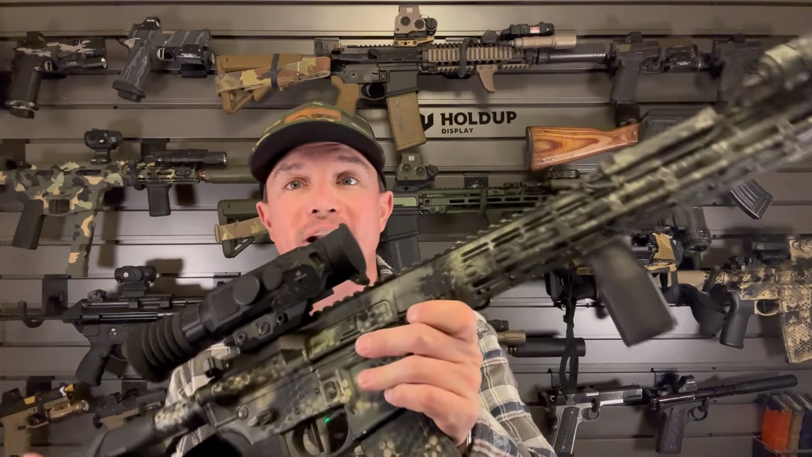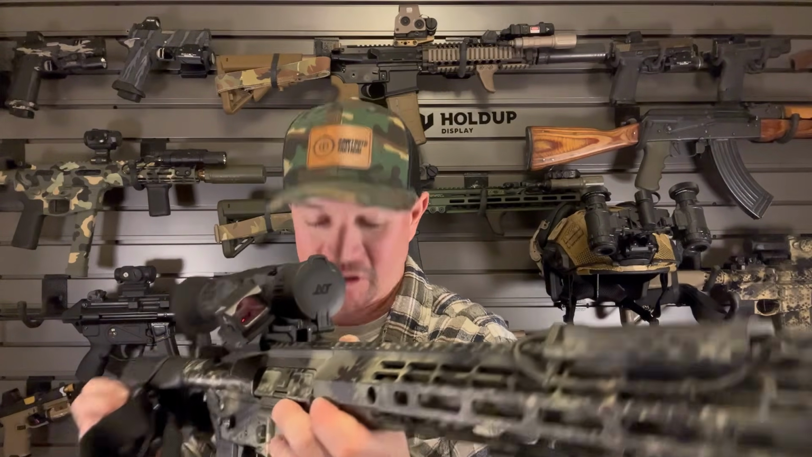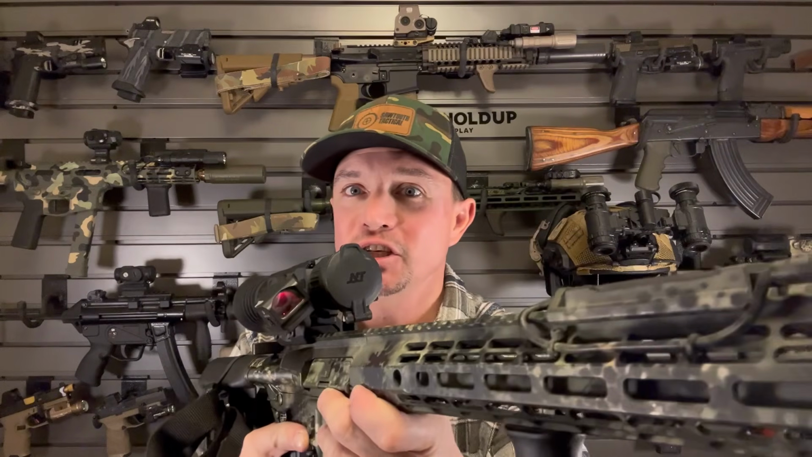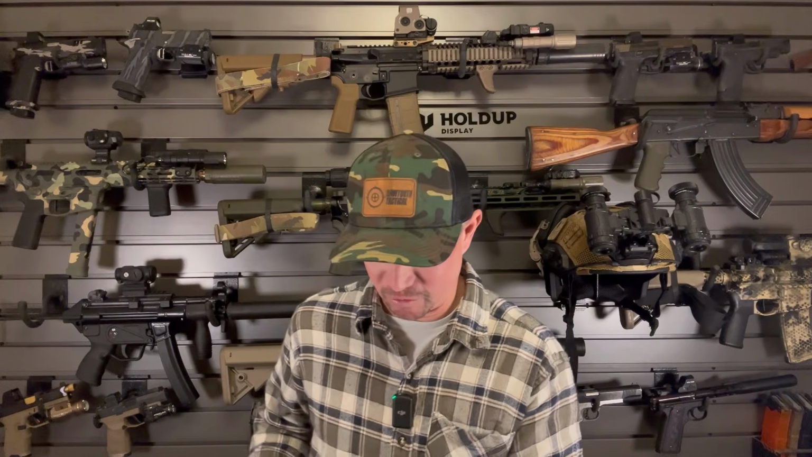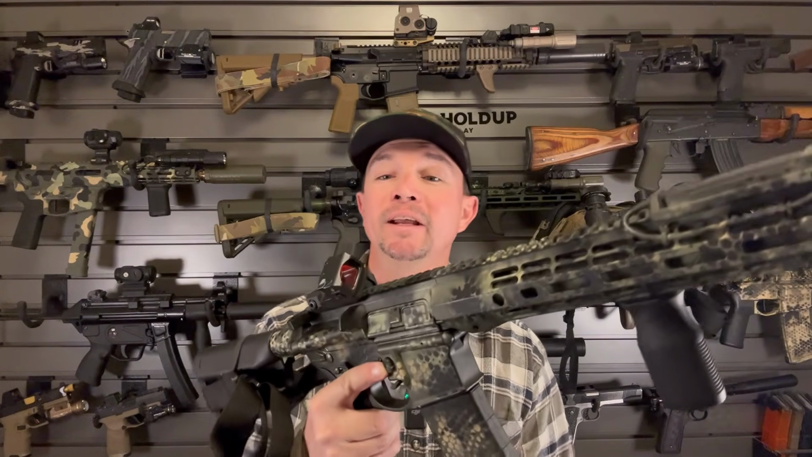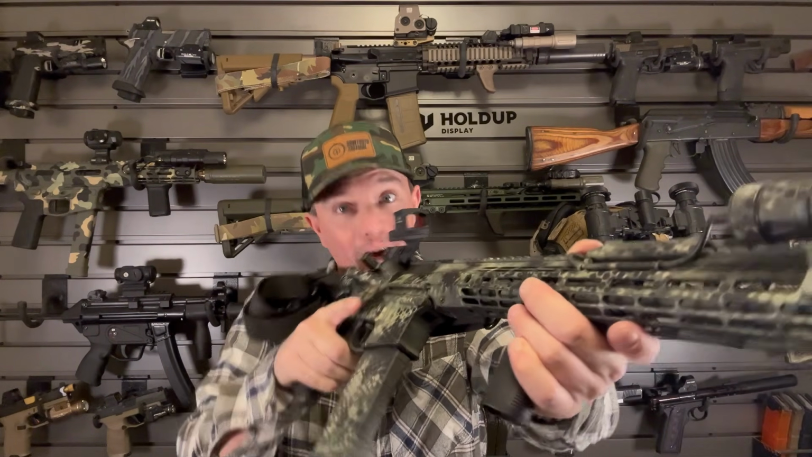But one of the coolest things about this new setup is the mount. You see, it comes with their normal mount here, like I used on the last thermal optic. But they also sent me a bunch of new mounts, which to be quite honest, took me a while to figure out. I think they need to include some instructions with these mounts. But the thermal is on a QD now, and I have an offset red dot.